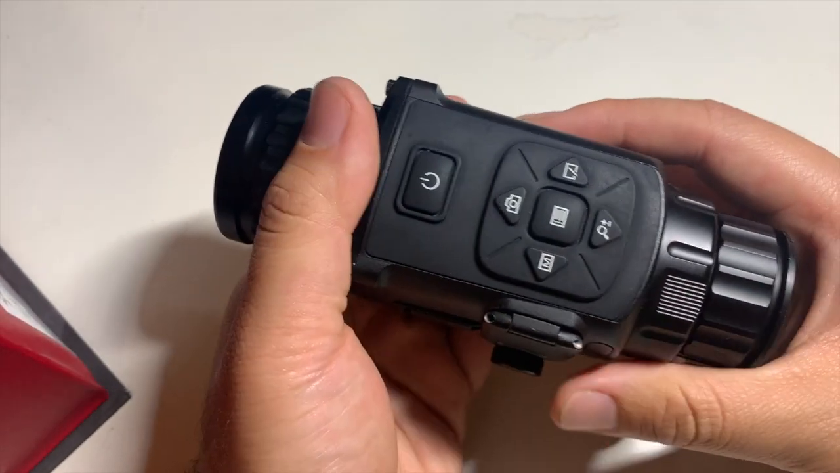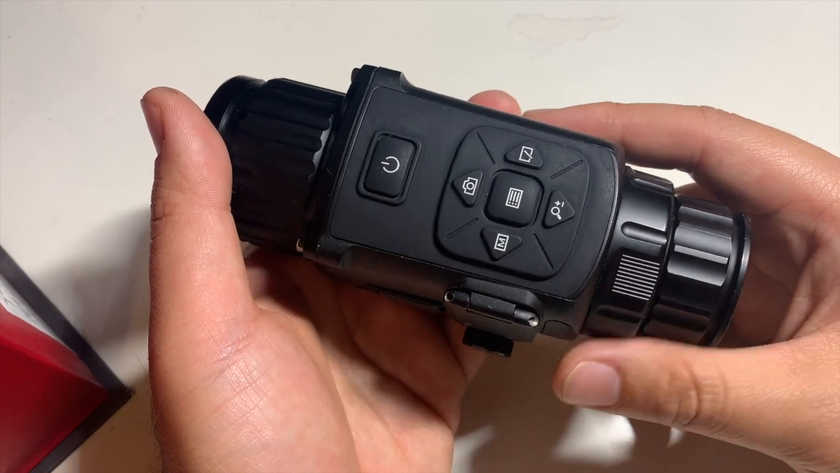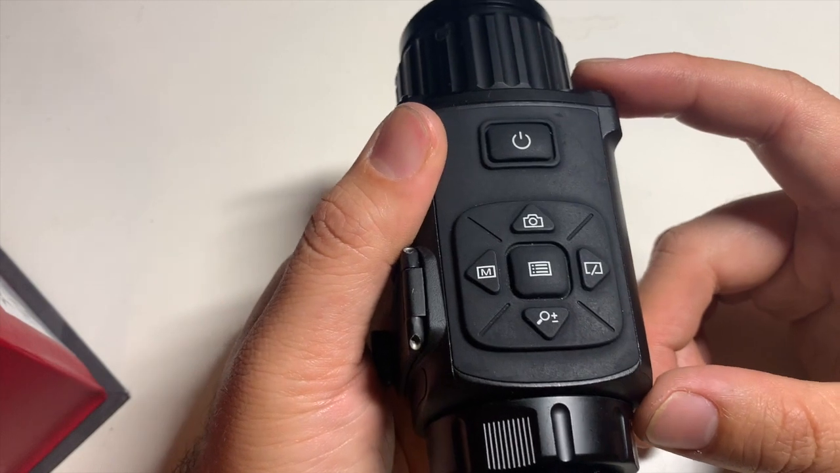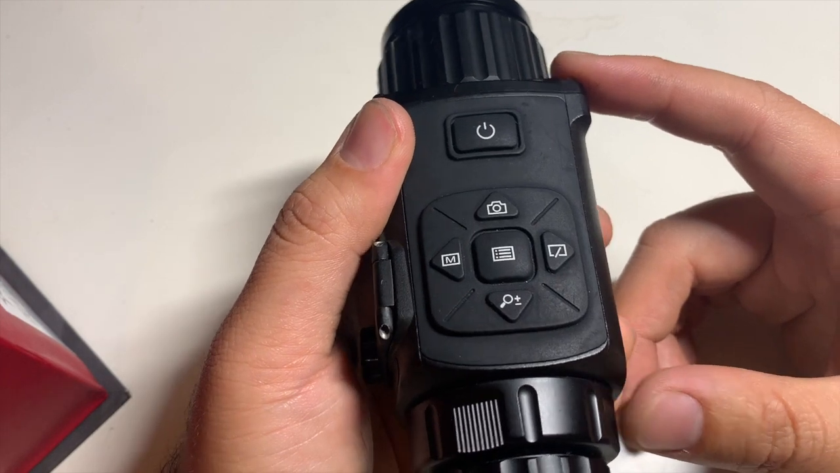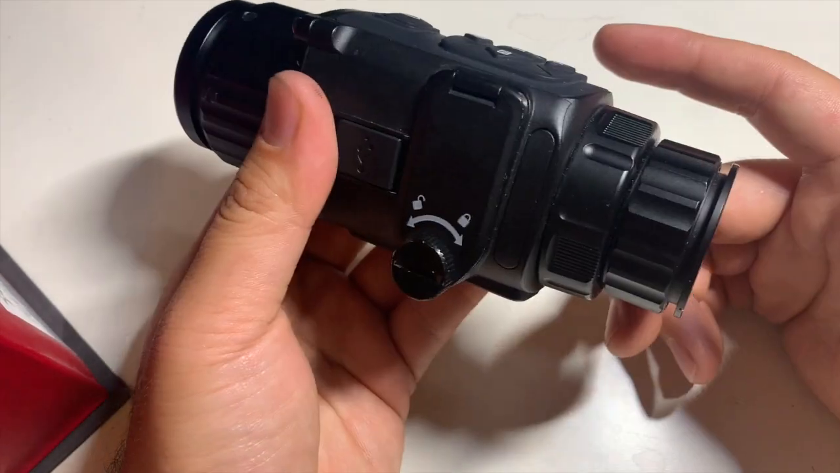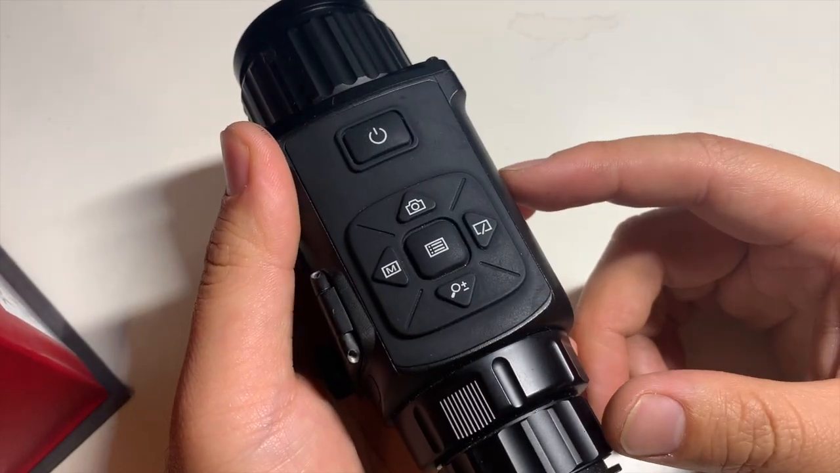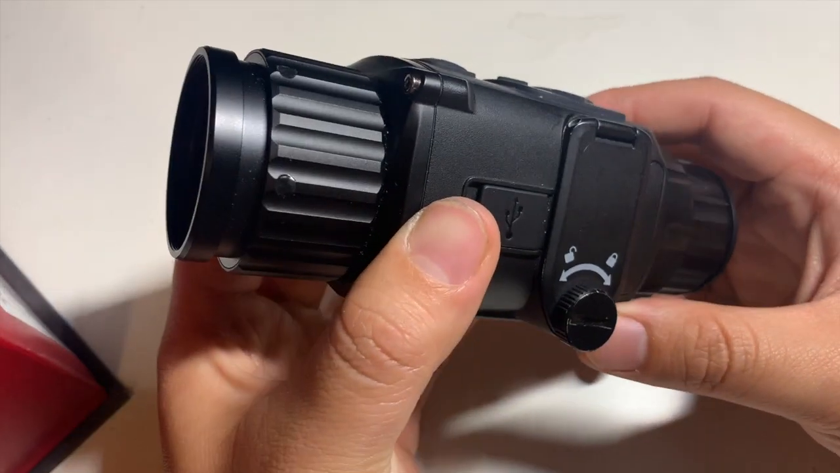I would say that this is a very good introduction to thermal optics. Obviously, like anything, if you want better resolution, if you want better performance, you're going to pay for something that's going to be exorbitantly more expensive, like the Trijicon REAP, which retails for like $8,000. And if you can afford a Trijicon REAP, then by all means go for it. But if you're an average Joe and you want to dip your toes into thermal optics, I would highly recommend at least checking one of these out and thinking about it. It's a cool little device.